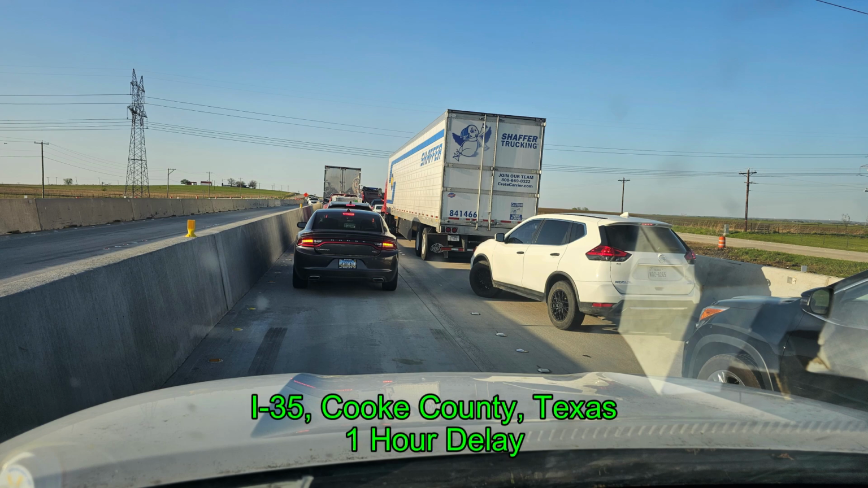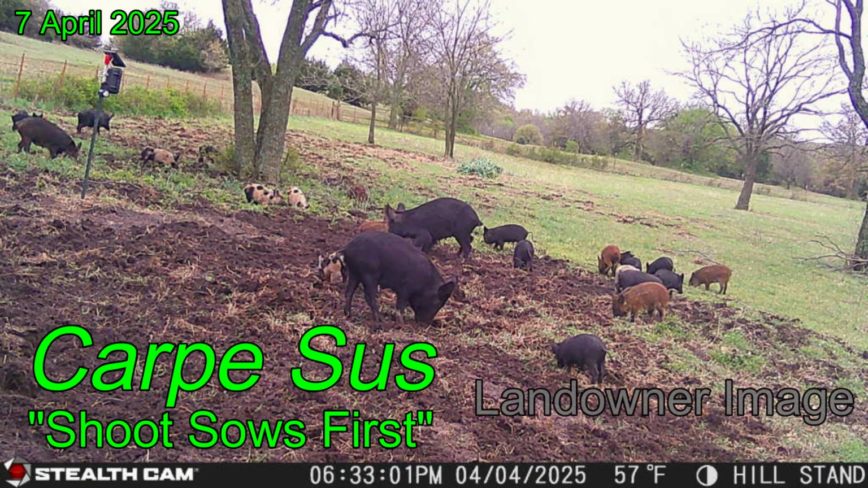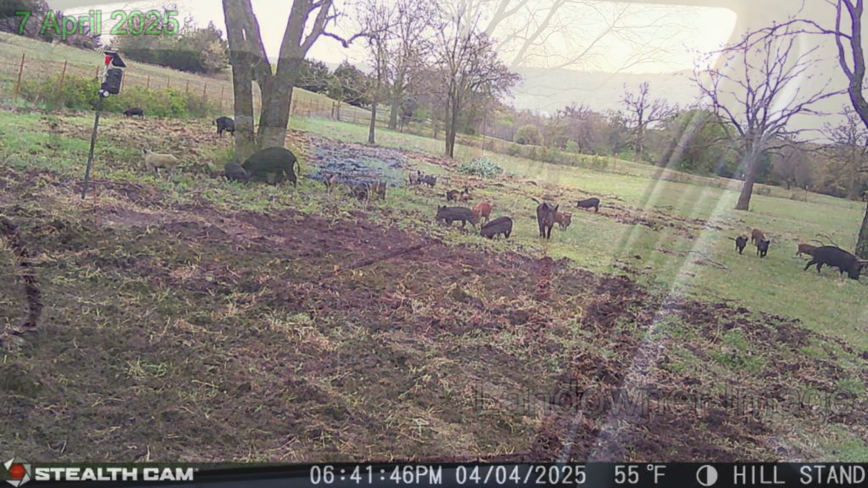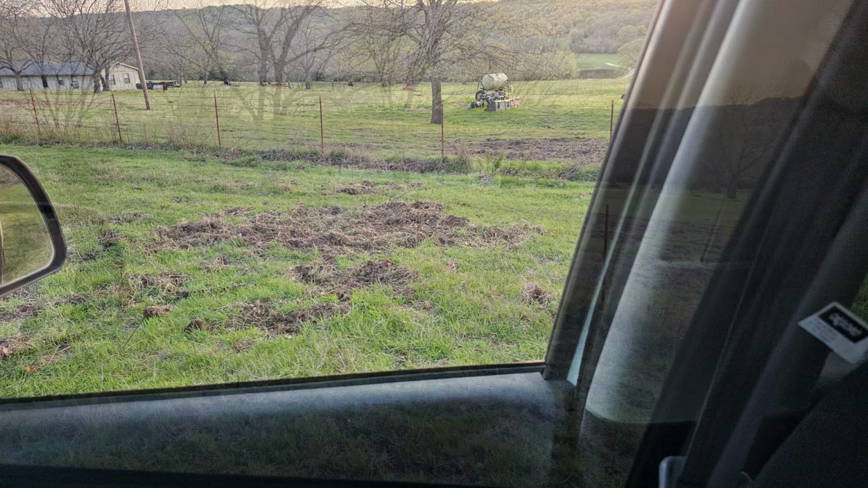I received a call from a landowner saying that the hogs had been on property, and I decided to leave early to do some scouting because it's a pretty good sized property with several fields, and I got caught in rush hour traffic, which happens a bunch this time of year. However, carpe sus, the landowner did send pictures, and you guys know I love when landowners send me pictures and video. The hogs have done a tremendous amount of damage, and several areas have taken the vegetation down to bare dirt.